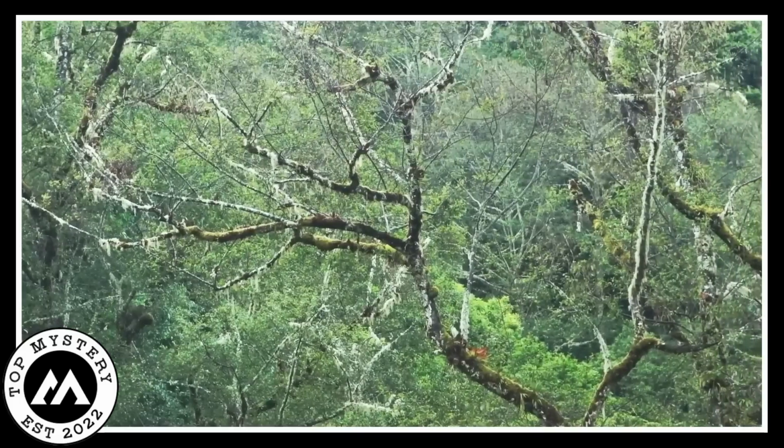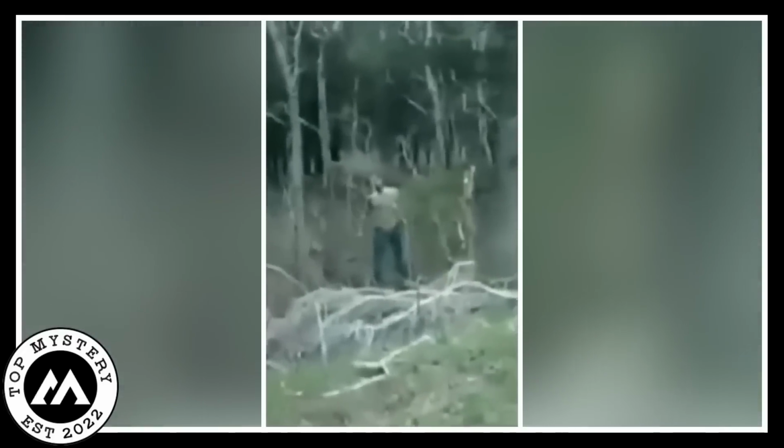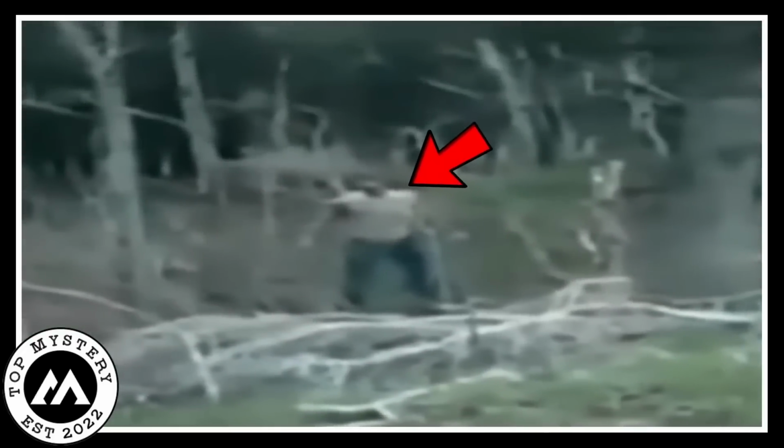Creepy man. In a quiet forest where trees share secrets with the wind, something spooky happened. A creepy man hidden in the darkness slowly came out, like a mysterious creature waking up.